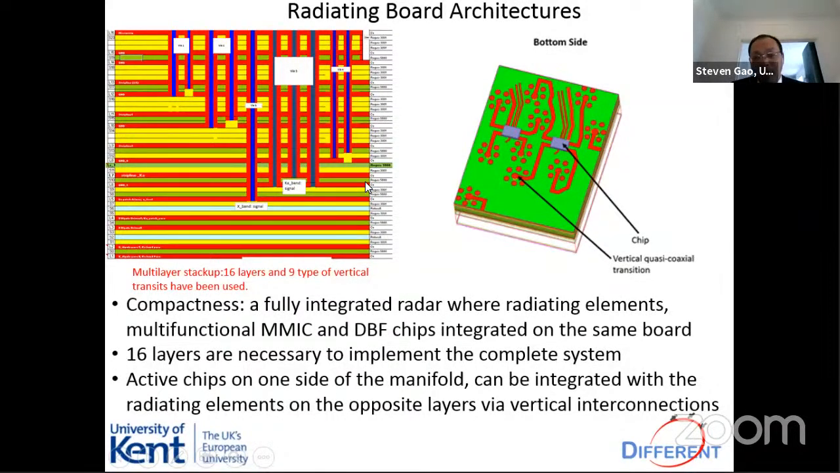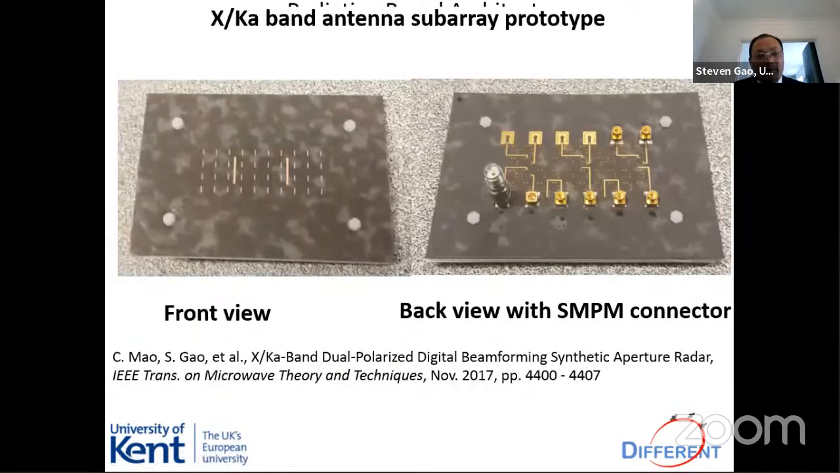I think time is running out. I'll just go through quickly. So basically, you can see this is a side view of the structure. You can see many layers connecting using wires. The fabrication is not easy actually. Yeah, this is a photo of the front view and the back view of the system.